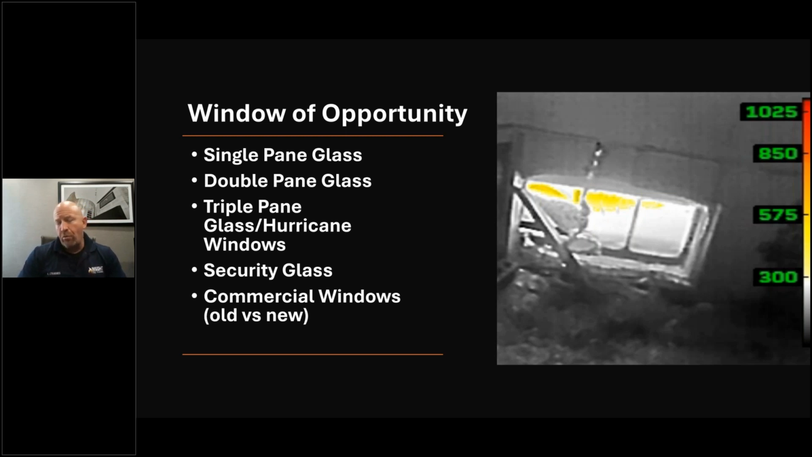Whether we had burned through the floor or a fire in the basement, you would have to interview him to get the full story, which I'll show you his video here shortly. But we're seeing heat transfer through that glass because single pane glass does not stop infrared energy. Windows are a window of opportunity.